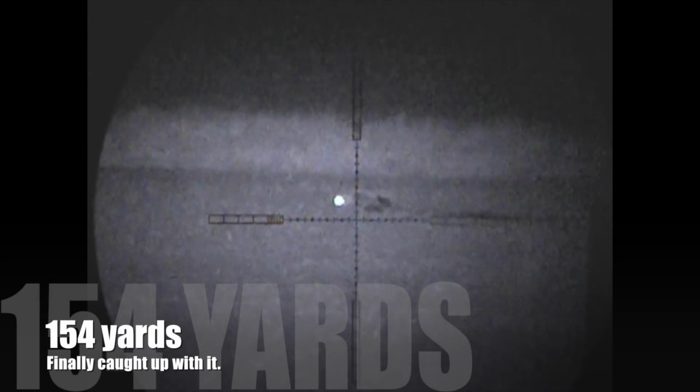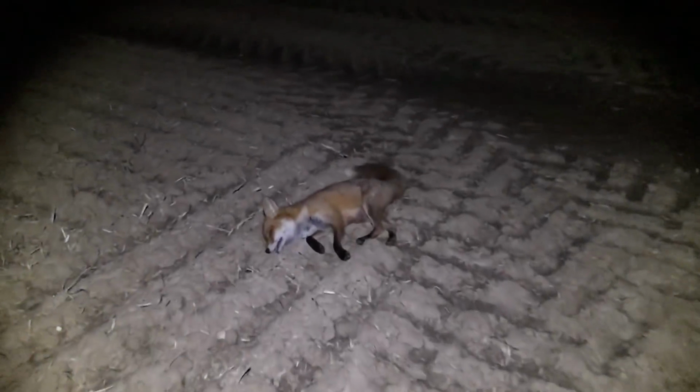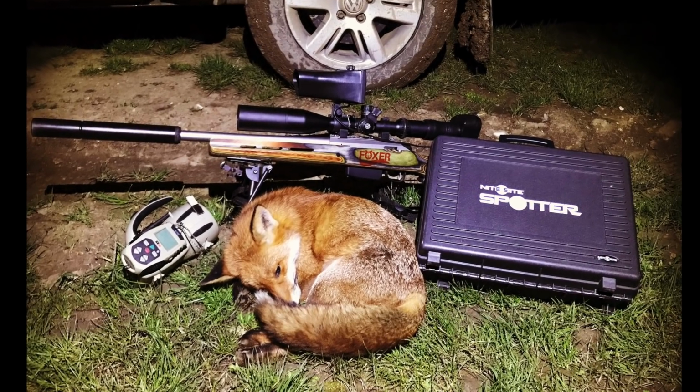So we finally managed to catch up with that one using the Icotec GC500 caller. You may have noticed there as I leant on the bonnet that I actually, I don't know what I did to it actually, but I ended up knackering up the caller. So luckily though, it sort of only went a few yards to the left and it was able to be taken down with the Tikka 2.3 in 223 caliber, and she was quite a pretty little fox, that one.